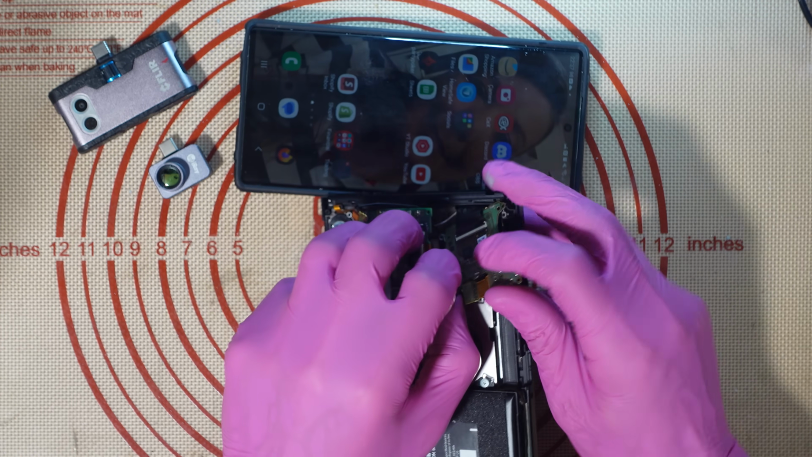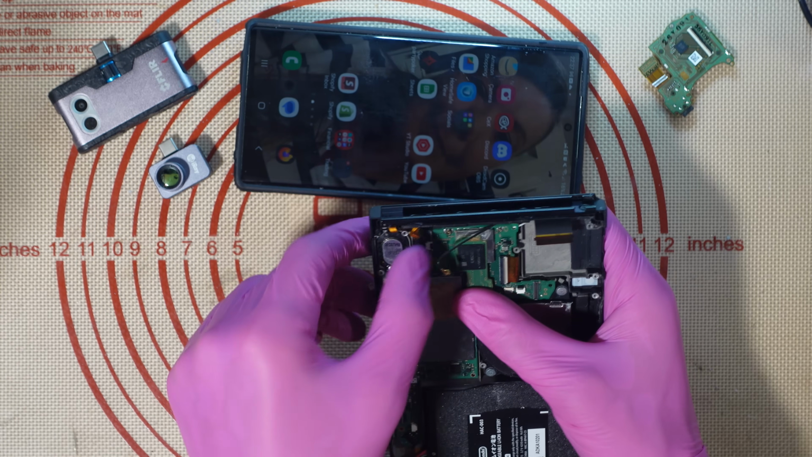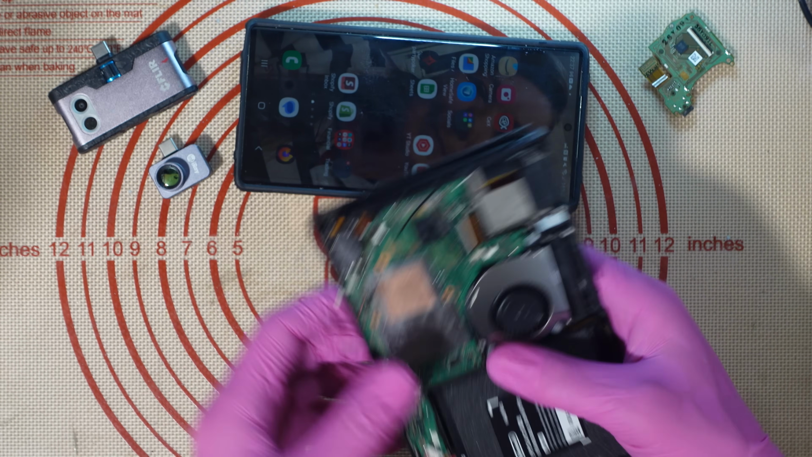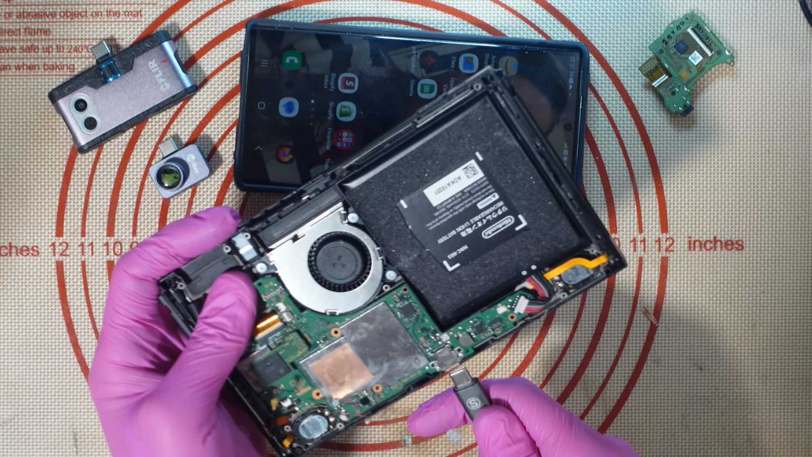So this is my test housing. I know the battery's fine. Whoops, didn't mean to rip that cable out though. Never mind. So I know the battery's fine and charged, so we don't need to worry about any of that. And I'll just show you it booting up. So I'm not going to plug anything else in. I'll just show you it working with a display, just so you know.